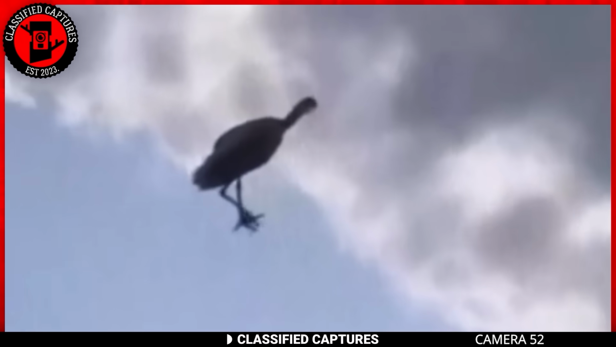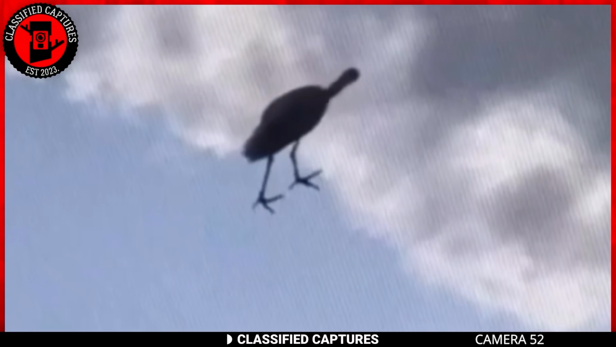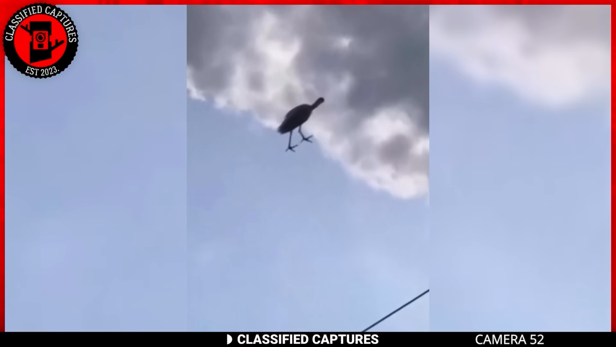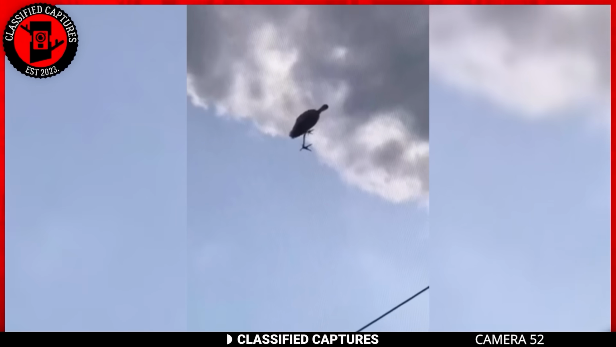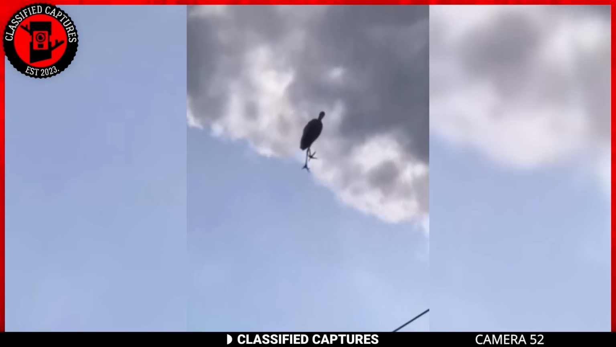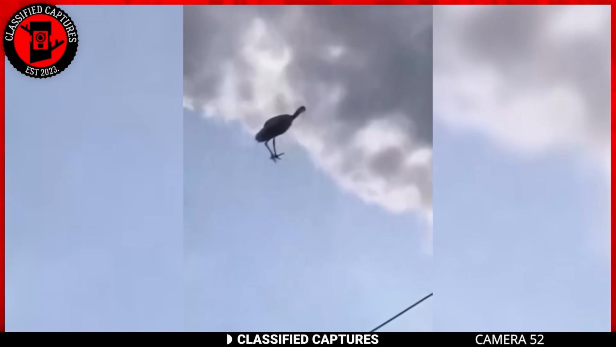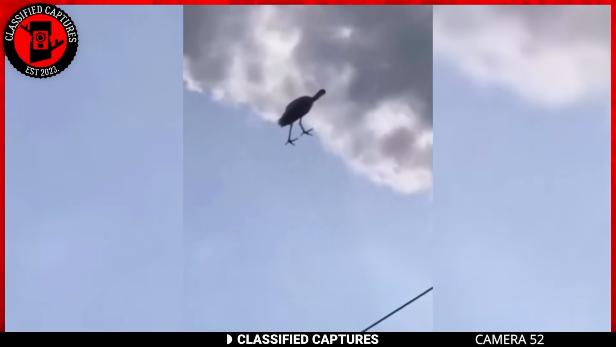The feathered creature gracefully takes one step at a time so calmly, like it's a normal thing to do. It's as if there were invisible stairs in the sky. Is it a case of feathered magic, or could this be an elaborate hoax to make fun of us? While I want to believe something like this is possible, it clearly has to be edited. It can't be real, or can it?